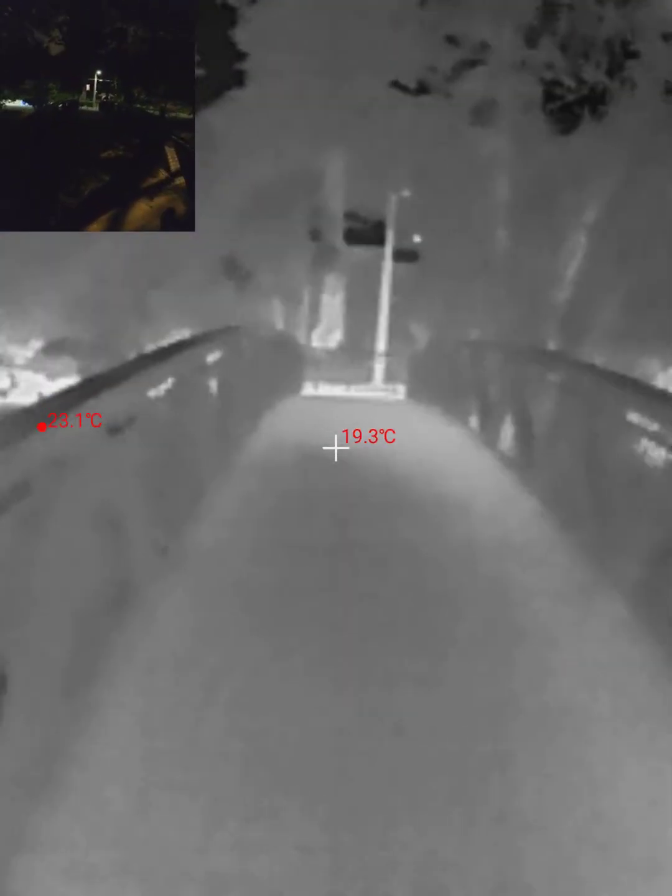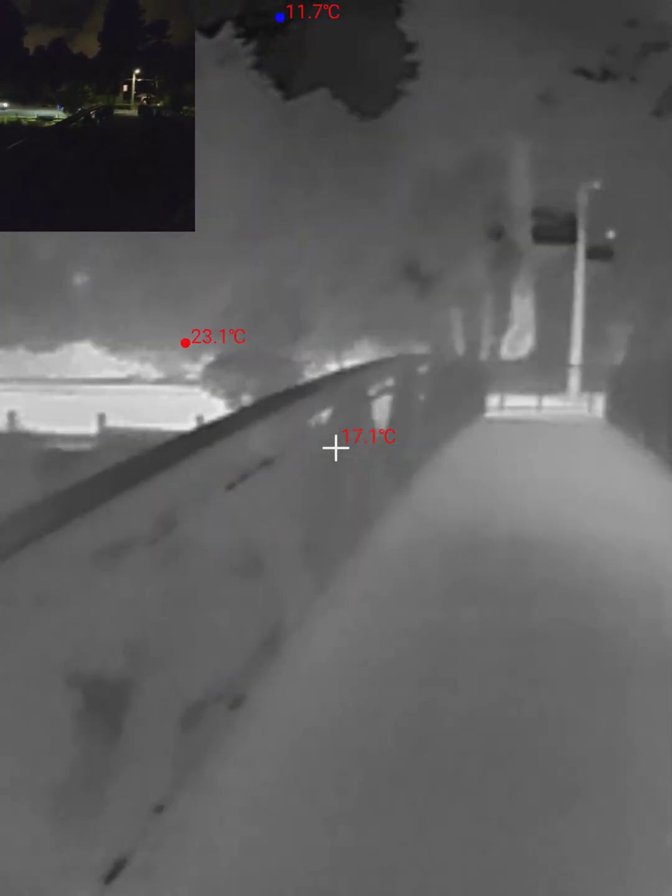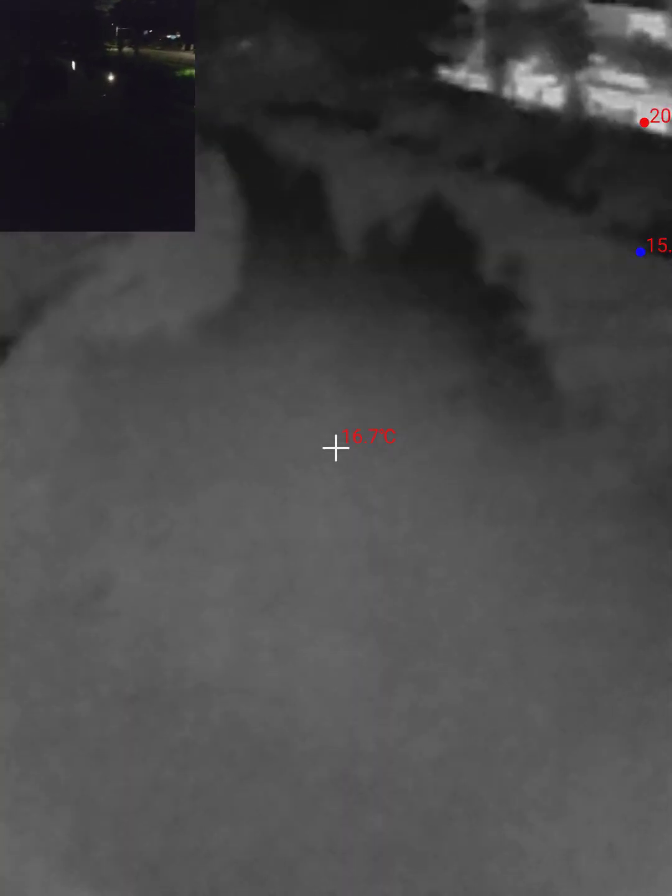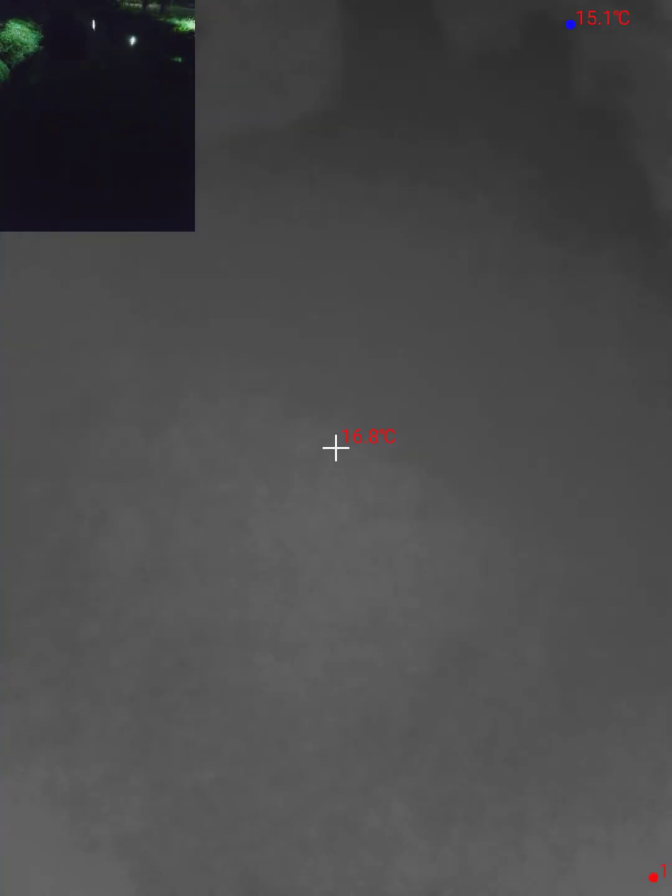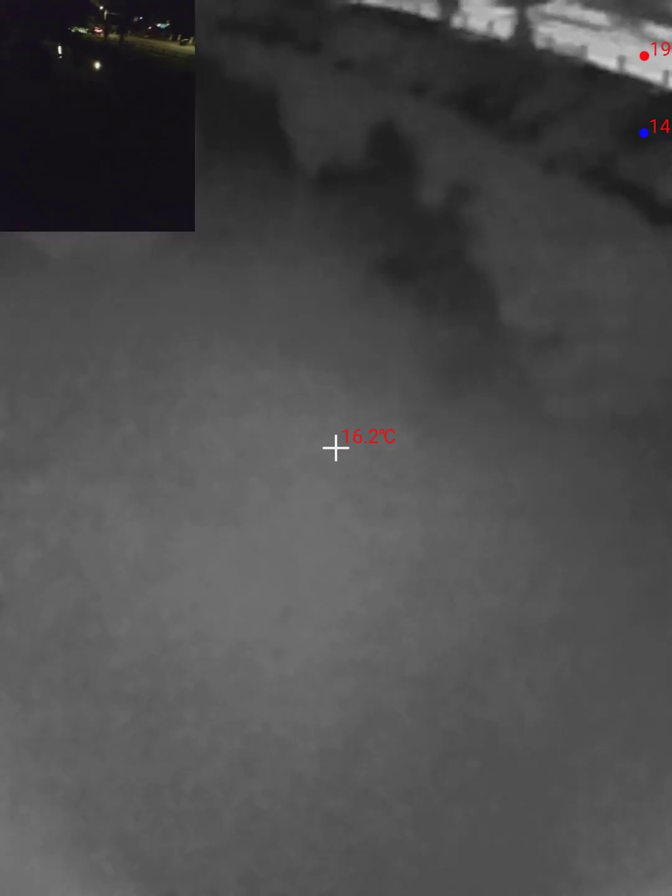Okay, so this is a bridge that I was really interested to see. Oh yeah, this could be really interesting. Sometimes I see eels moving around in here. I'm curious to see. I thought I saw a motion a moment ago, but I'm not seeing anything on the thermal camera. That's really interesting.